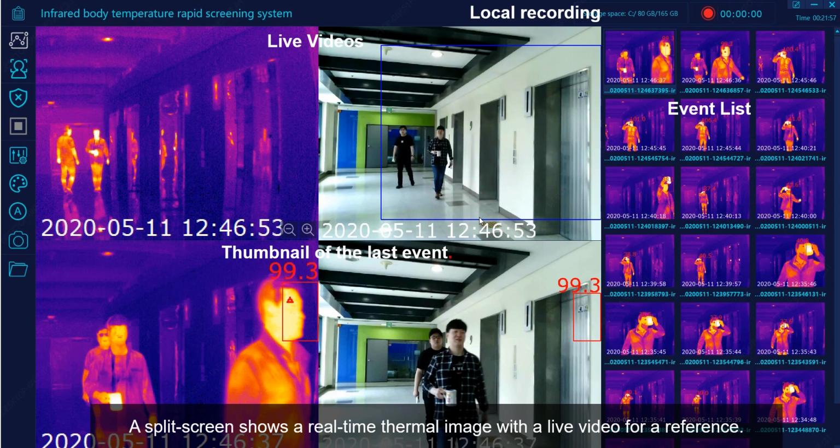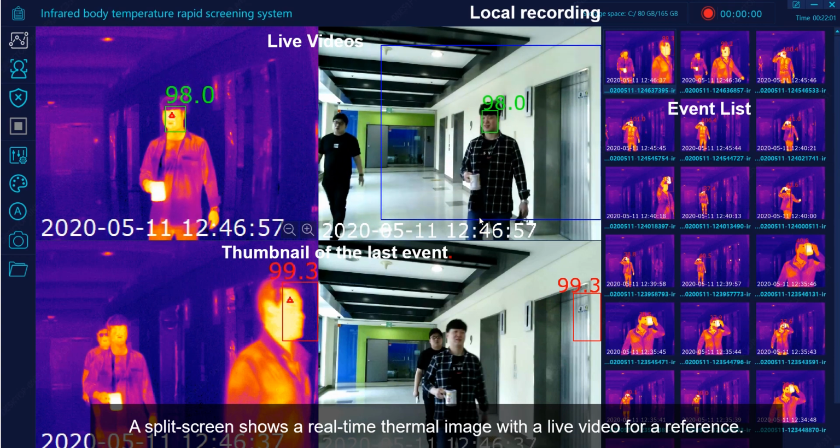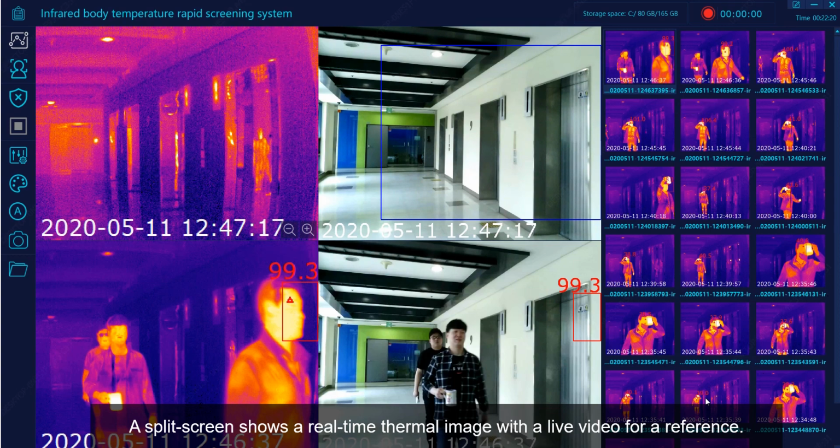Sequrinet thermal camera system, you can watch thermal image and live video on the same screen. The bottom of the screen will show you the thumbnail of the last event, and the video can be recorded on the local computer.